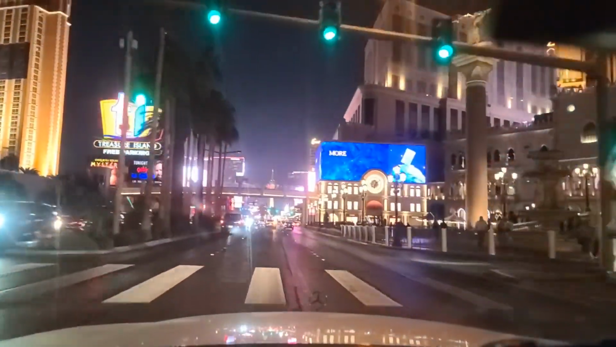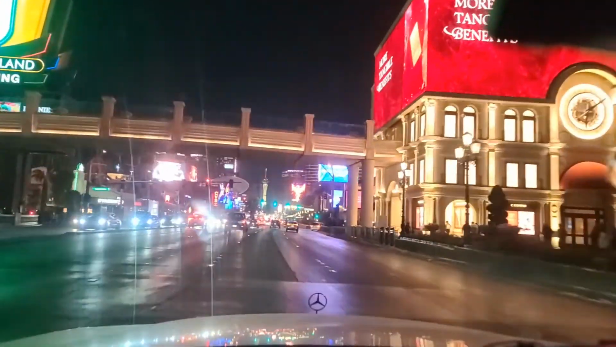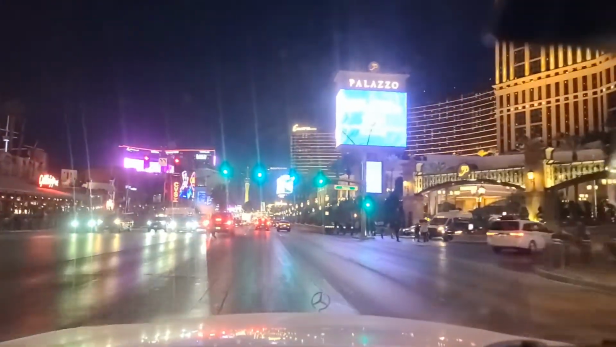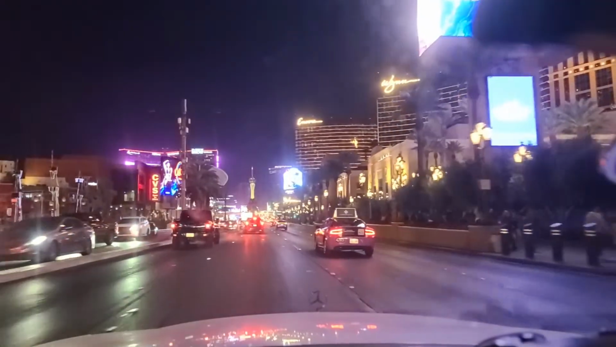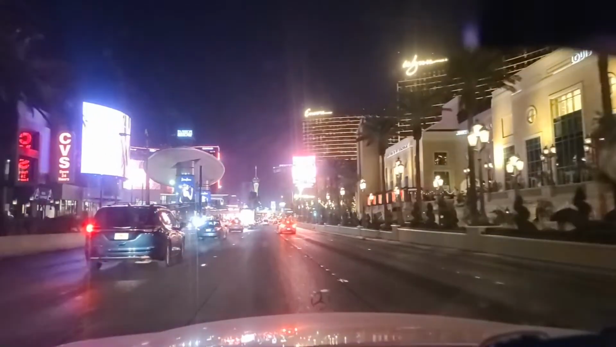Traffic has lightened up in here. Another huge LED screen there. Wow. The one down at Harmon that we passed, I read, is like 185 square feet, the LED screen at Harmon on the Las Vegas Strip, where the Walgreens was and all that. 185 square feet. I said it's bigger than a football field.